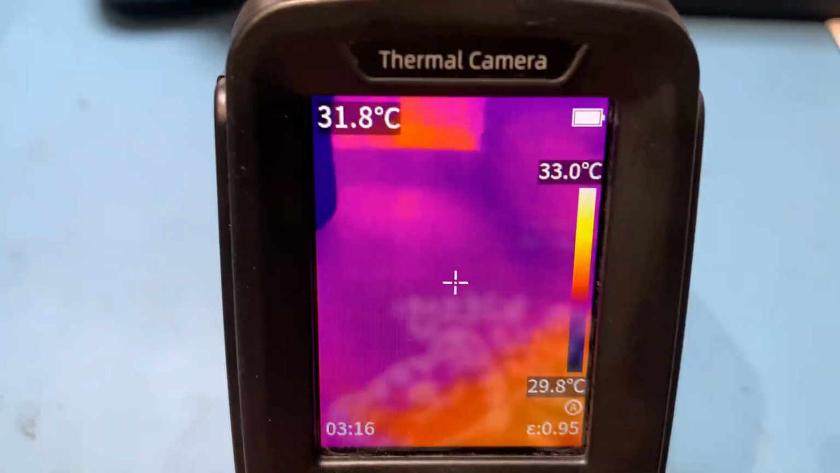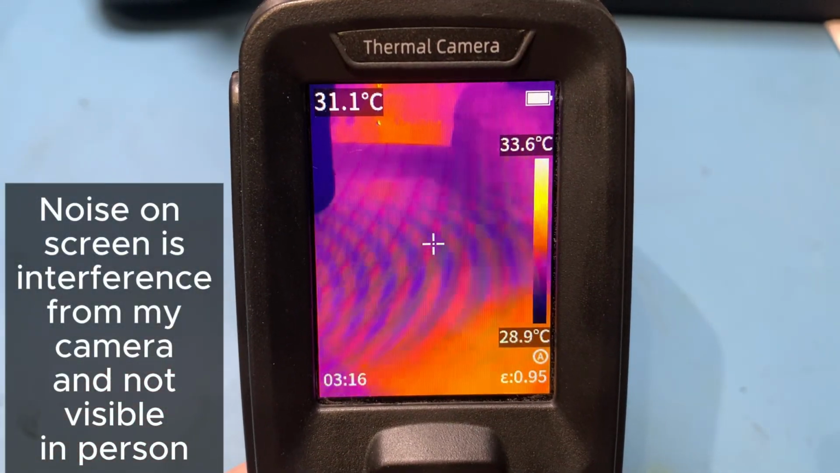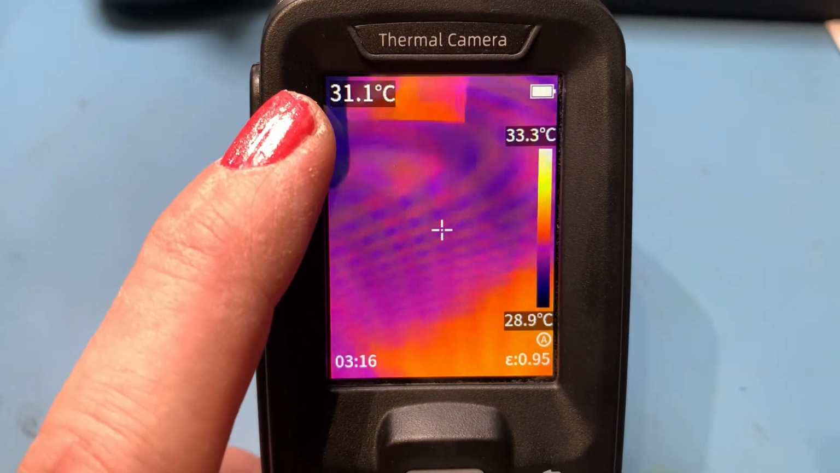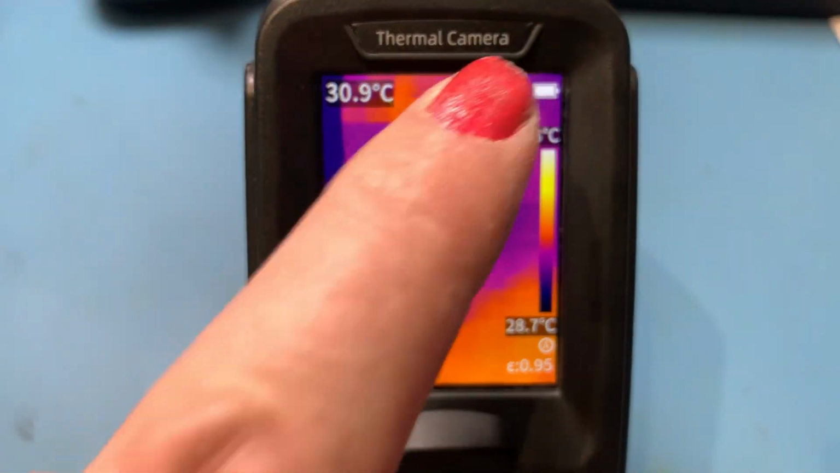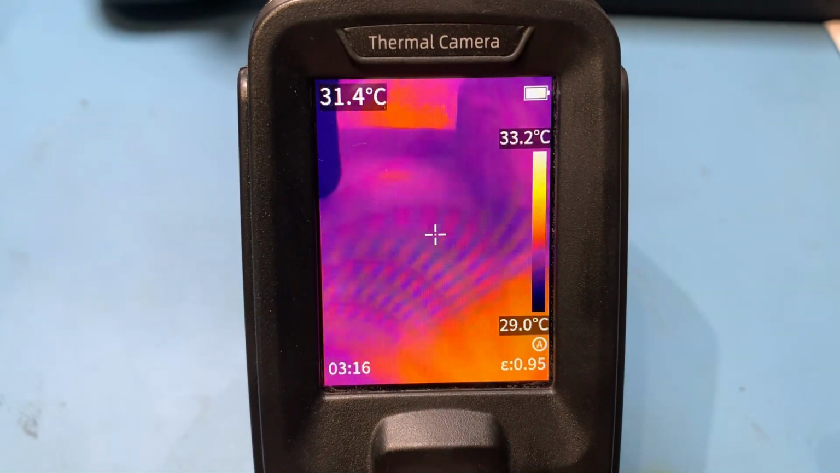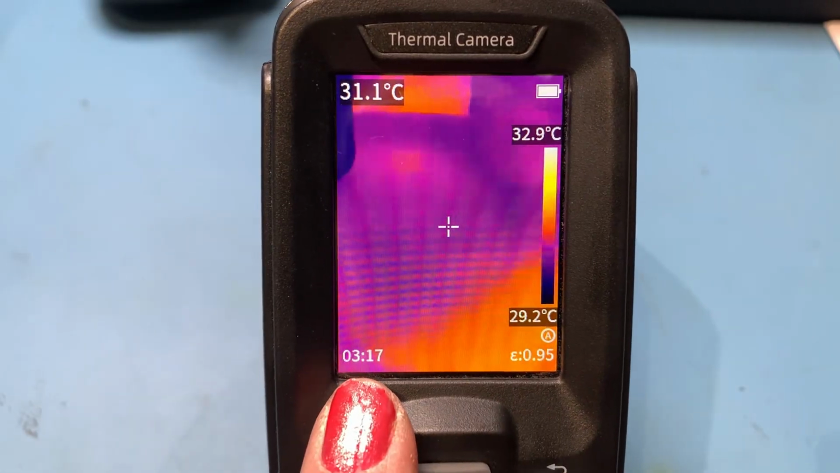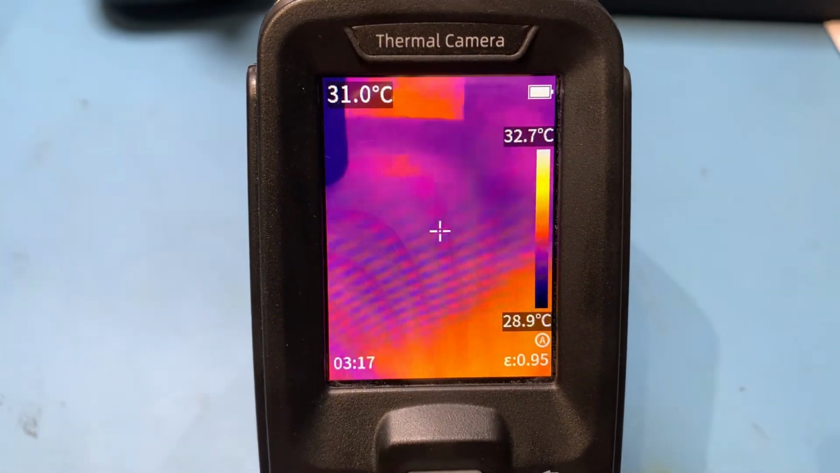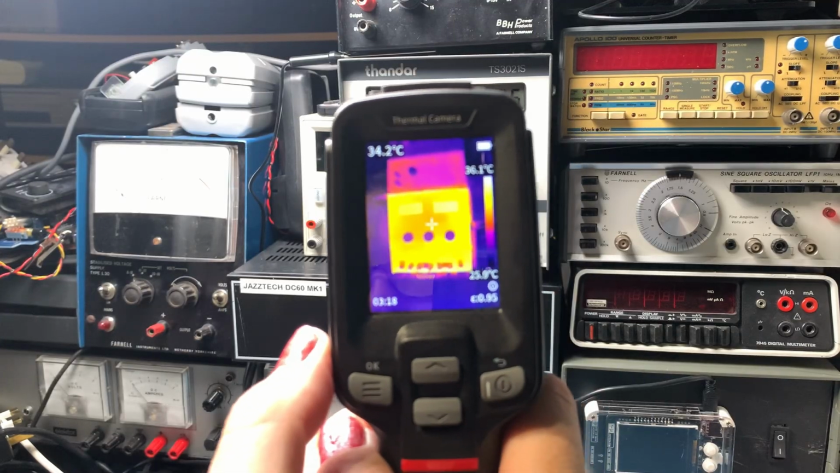Right, here we go. Straight away, so you can see you've got a nice clear screen. You've got your temperature there, then you've got your max and your min temperature. You've got your battery level at the top there. You've got your emissivity down in the corner here, and you've got your current time here. Obviously, crosshair in the middle indicating where you're taking the temperature. It's a nice clear image.